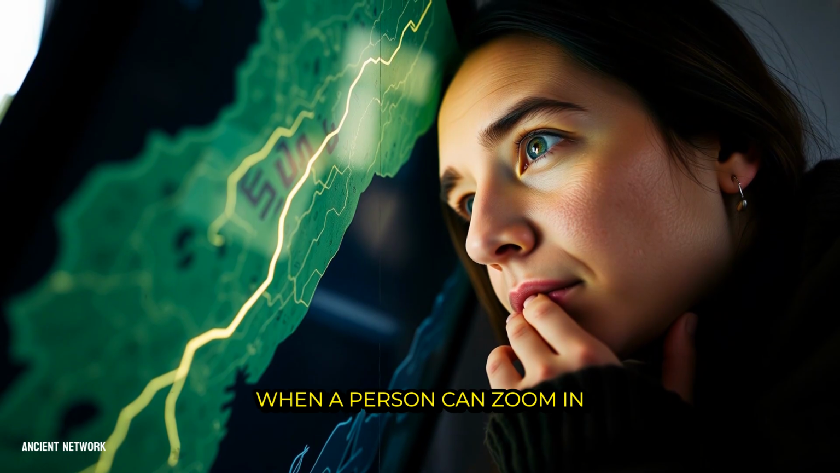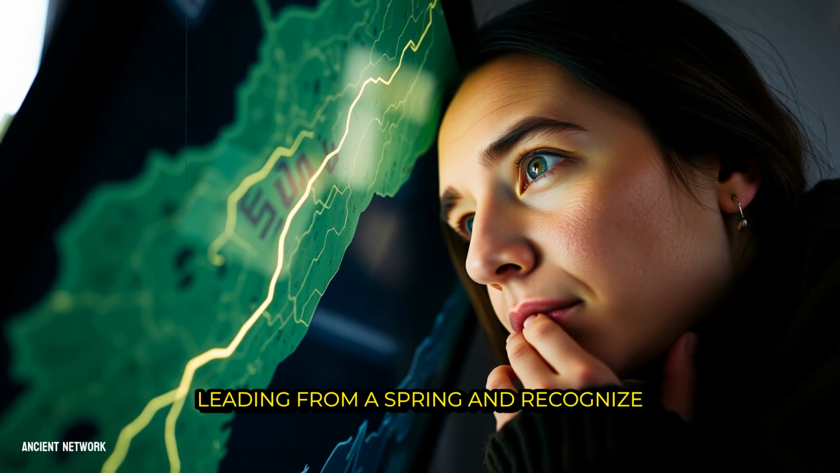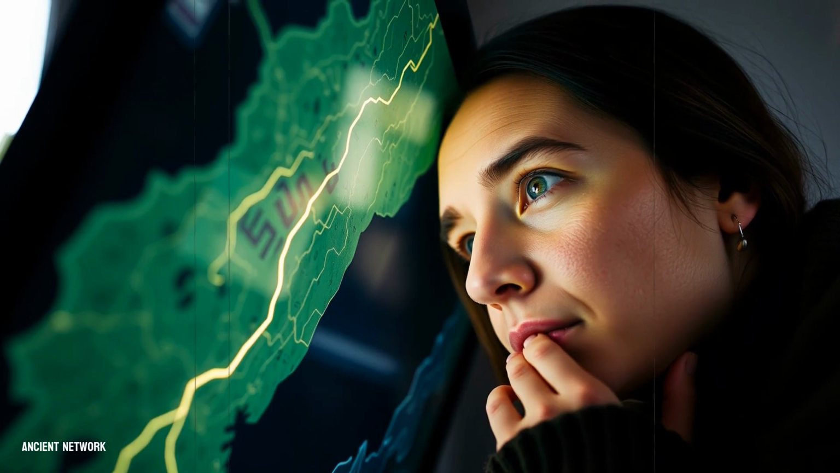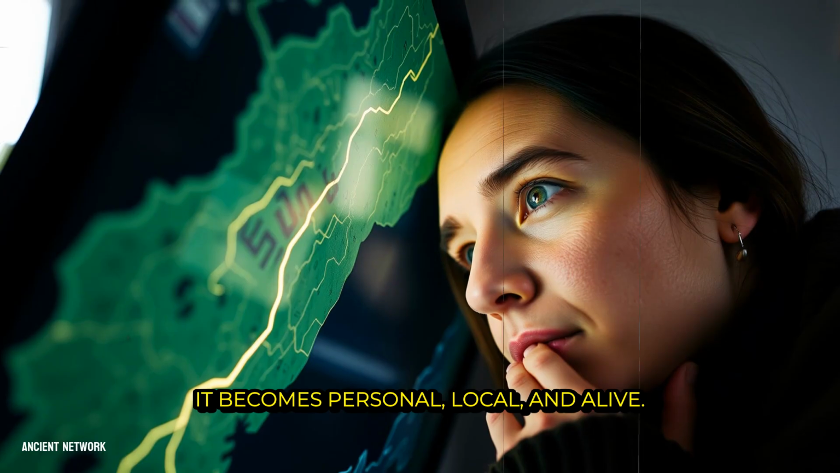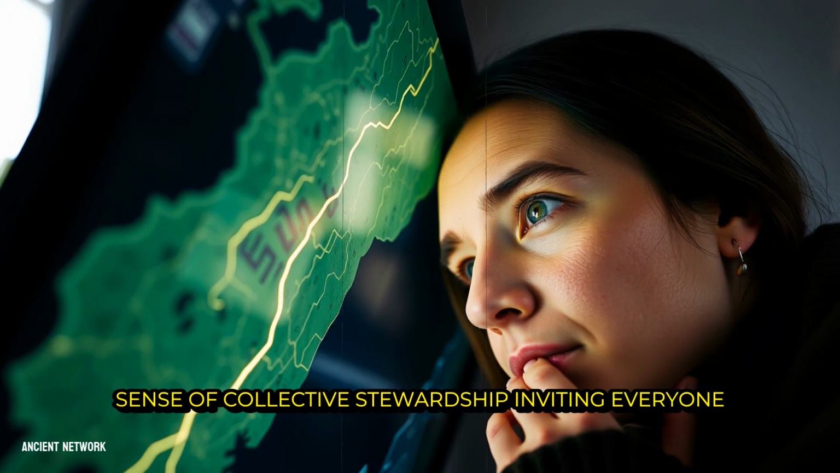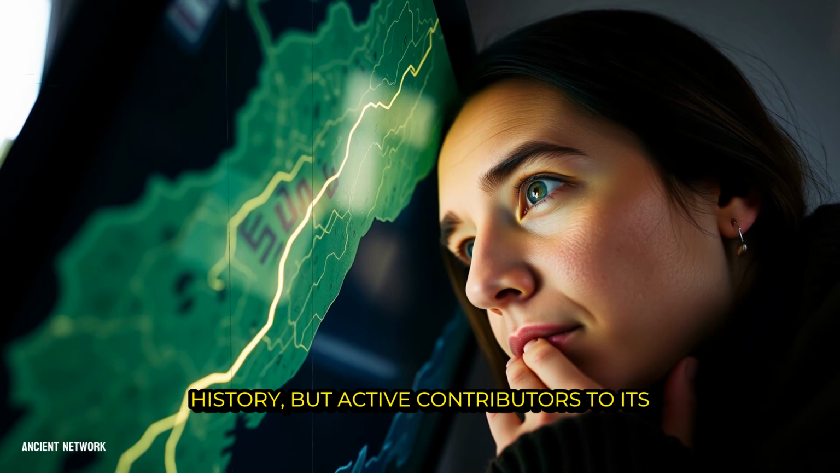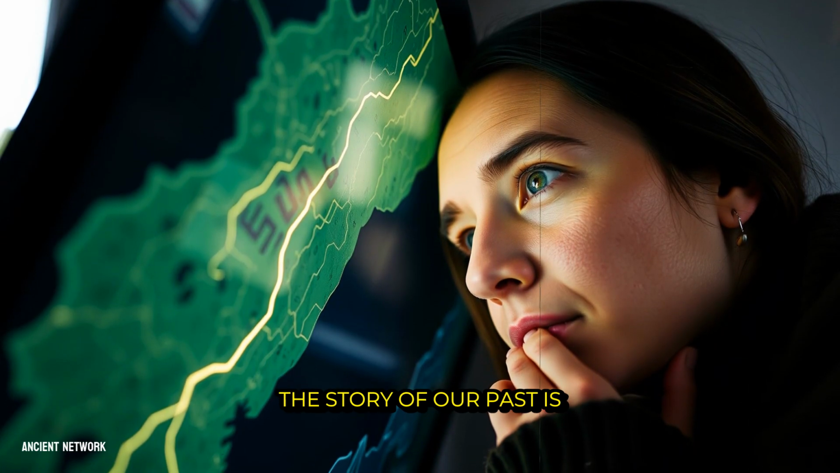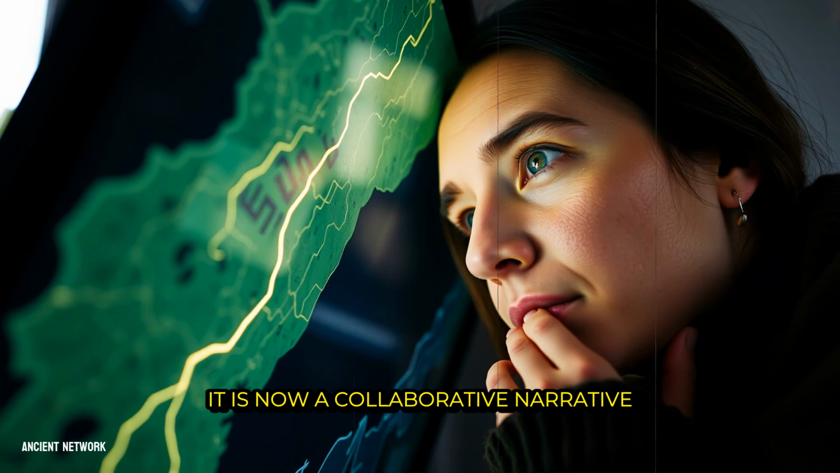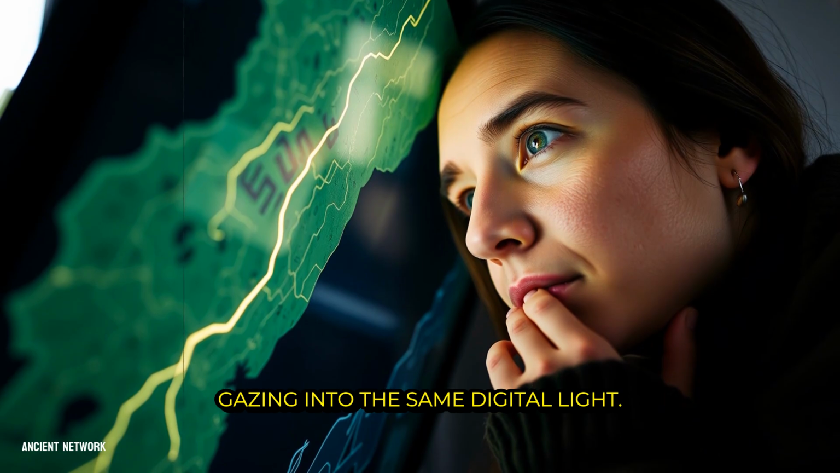When a person can zoom in on their own county, find the faint traces of an ancient footpath leading from a spring, and recognize it as part of a larger story, history ceases to be abstract. It becomes personal, local, and alive. This open access movement fosters a sense of collective stewardship, inviting everyone to become not just consumers of history, but active contributors to its ongoing revelation. The story of our past is no longer written solely by experts in the field. It is now a collaborative narrative, pieced together by a worldwide community gazing into the same digital light.